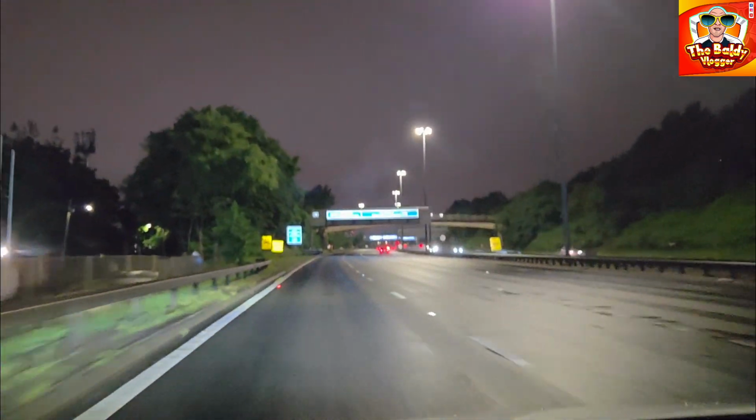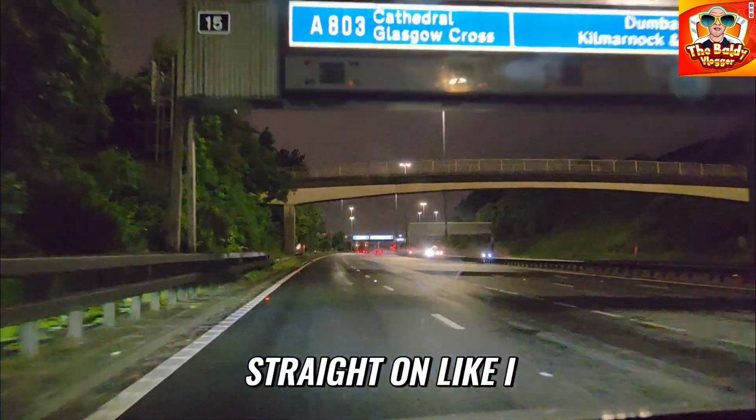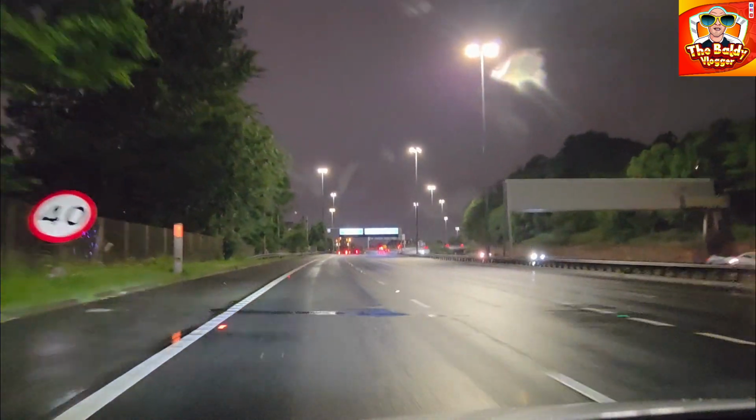There's a Hyundai. Yes, so I'm not going straight on like I was planning to do because that road's shut. So I'll have to come off here.